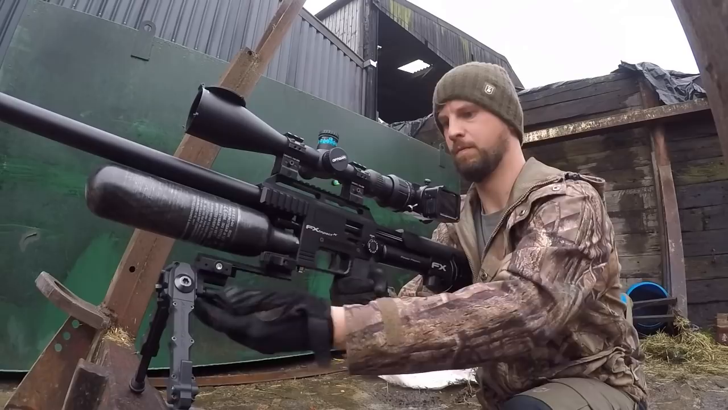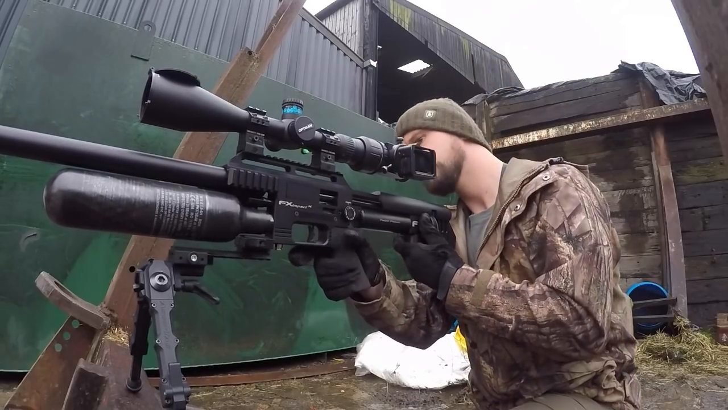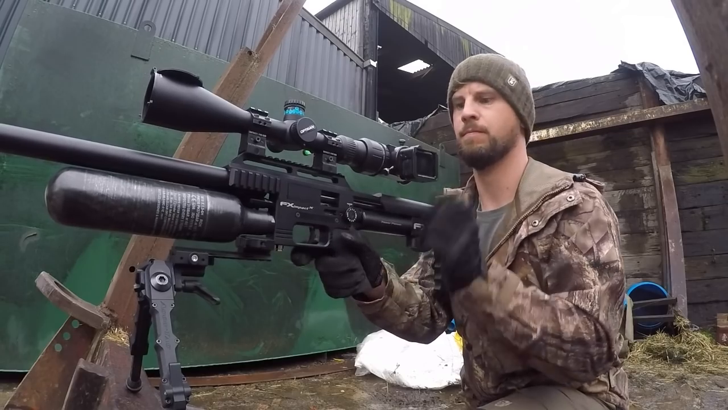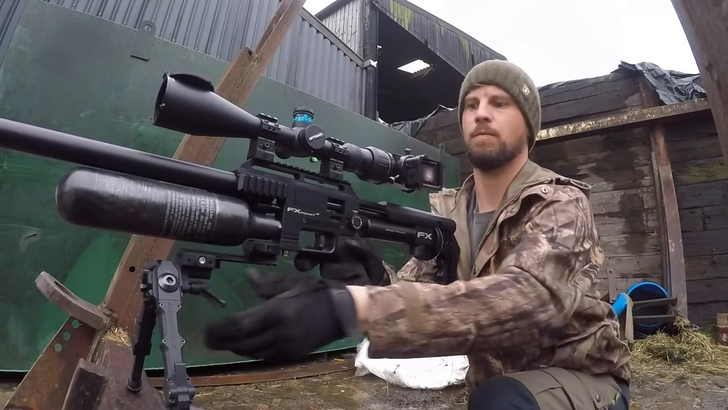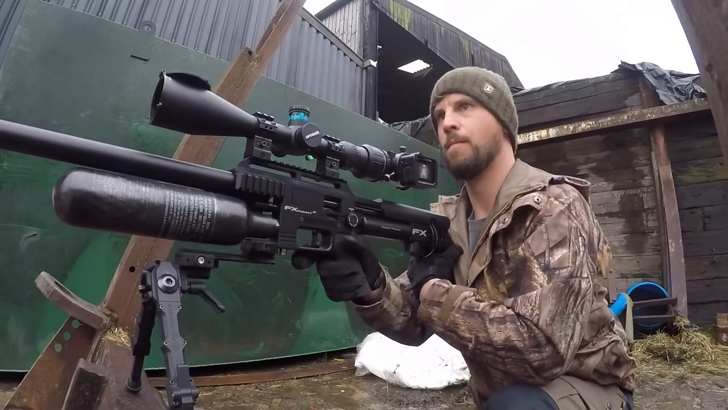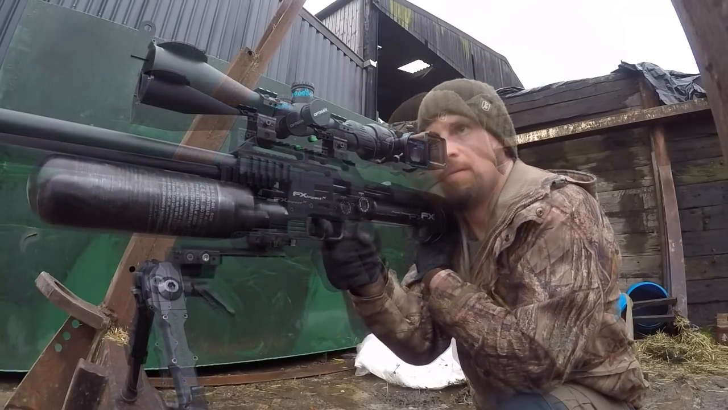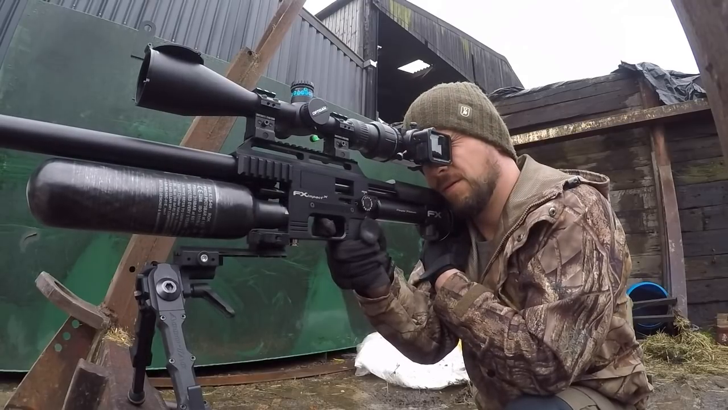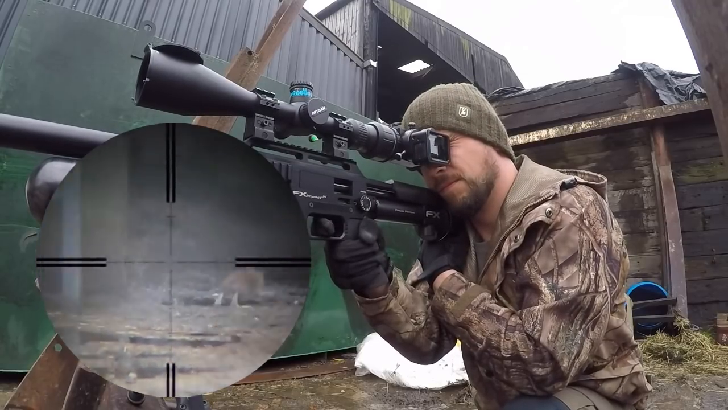Here we go then, just spotted my first customers of the night. Been waiting here for just around 5-10 minutes, not long. There's around about 3 or 4 rats which keep coming and going. I've just been quiet for the last few minutes, so they just started to pop back out, so I'm hoping to get a 33.95 grain pellet at 900 feet per second flying towards a rat's head.